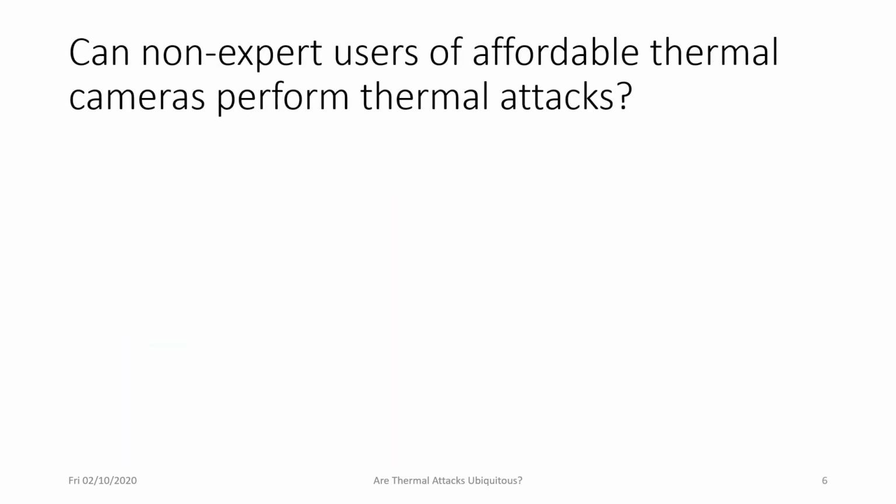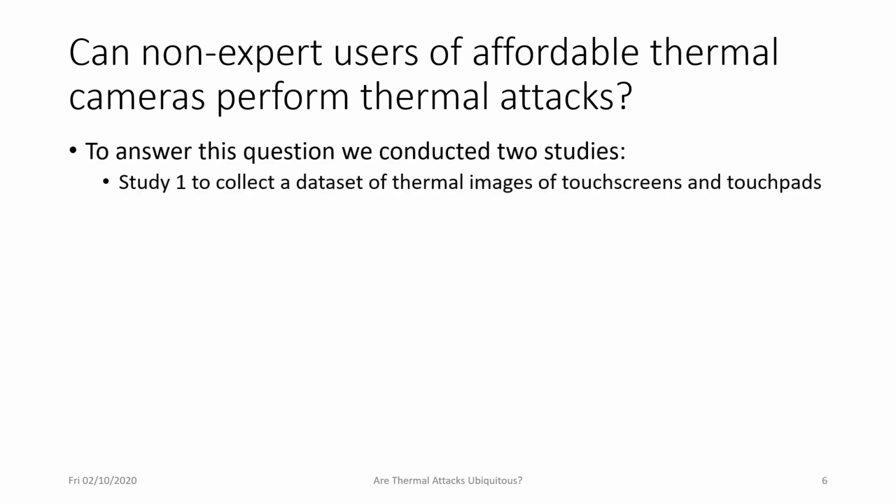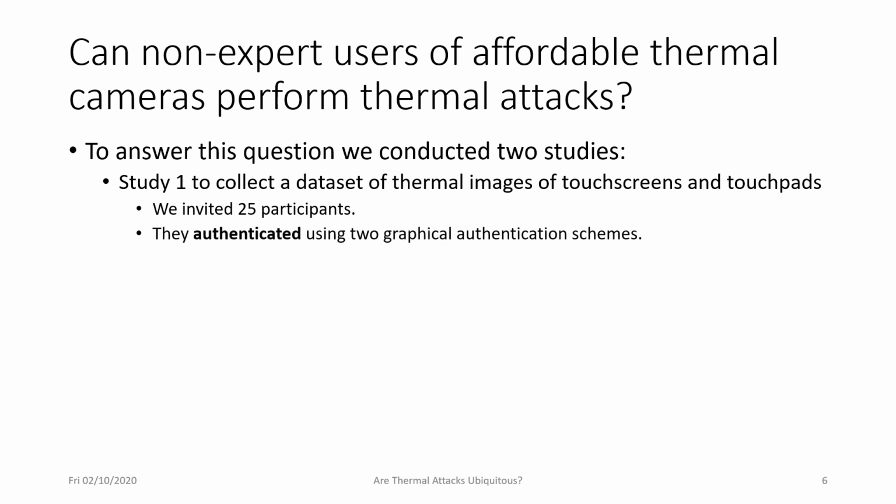To determine how well non-expert users of affordable thermal cameras can perform thermal attacks, we conducted two studies. The first one aimed to collect a dataset of thermal images of touchscreens and touchpads. To do this, we invited 25 participants who entered passwords using two graphical authentication schemes. The schemes allowed input using touch gestures or touch taps. Gestures are when you move your finger over a touchscreen or a touchpad to perform a certain shape, and a tap is when you just press on a location on the touchscreen or touchpad.